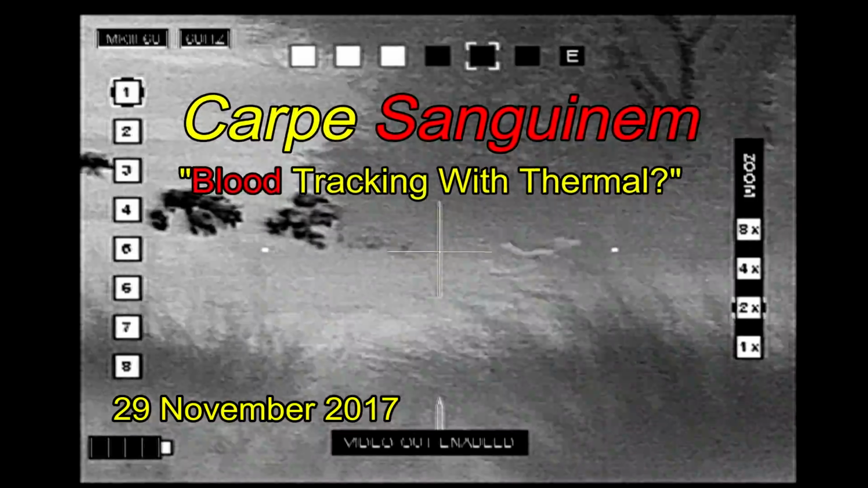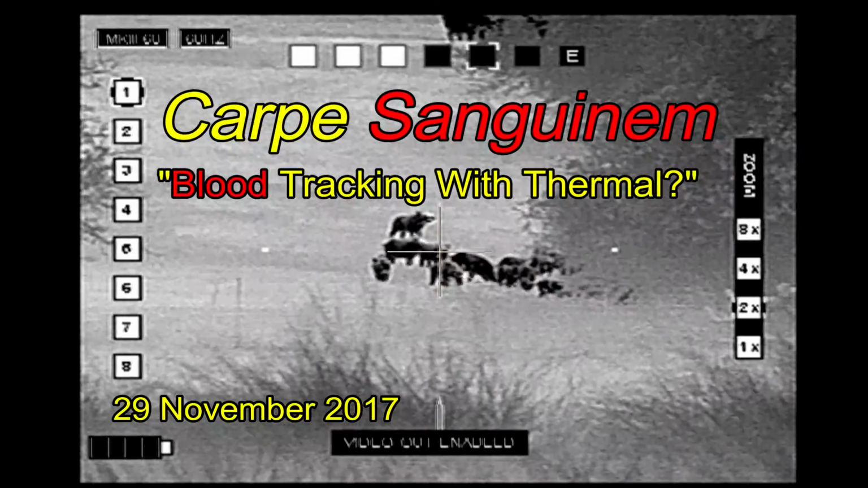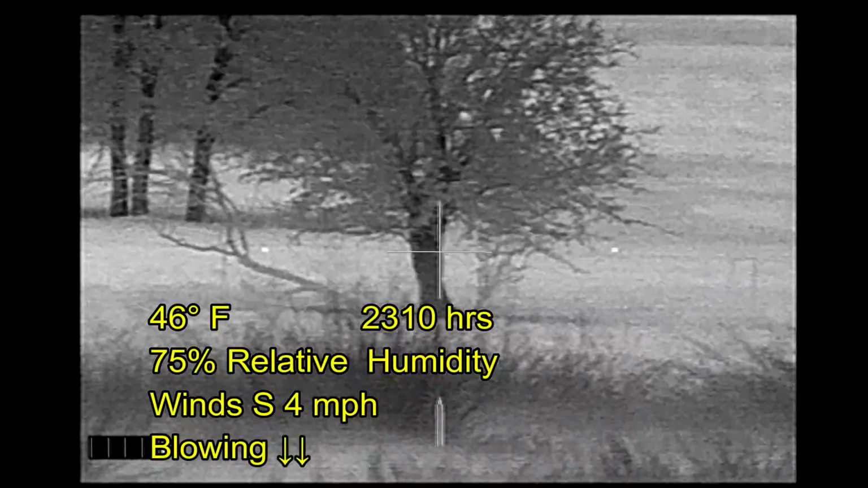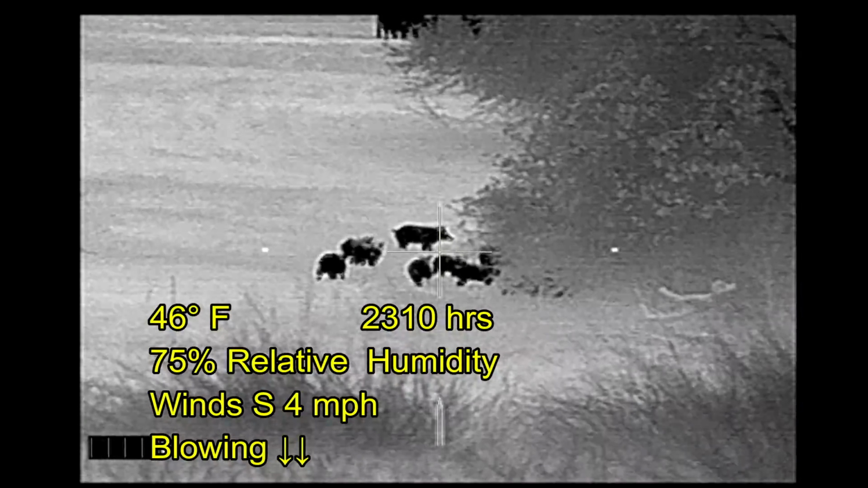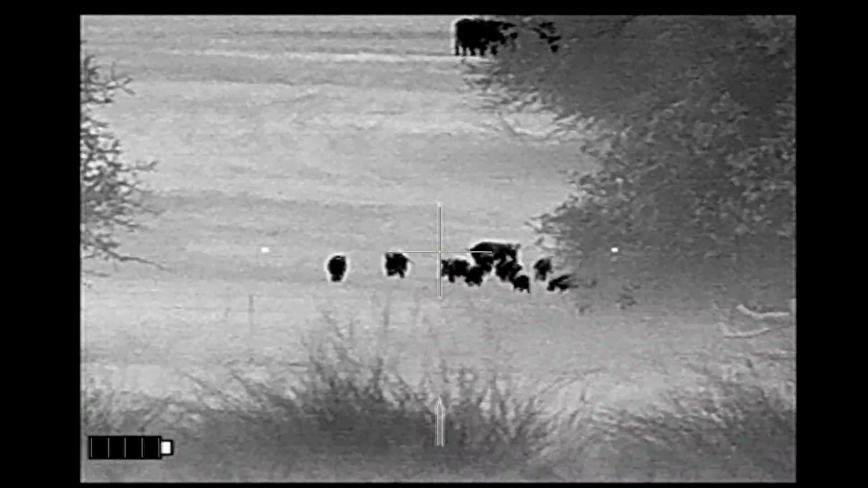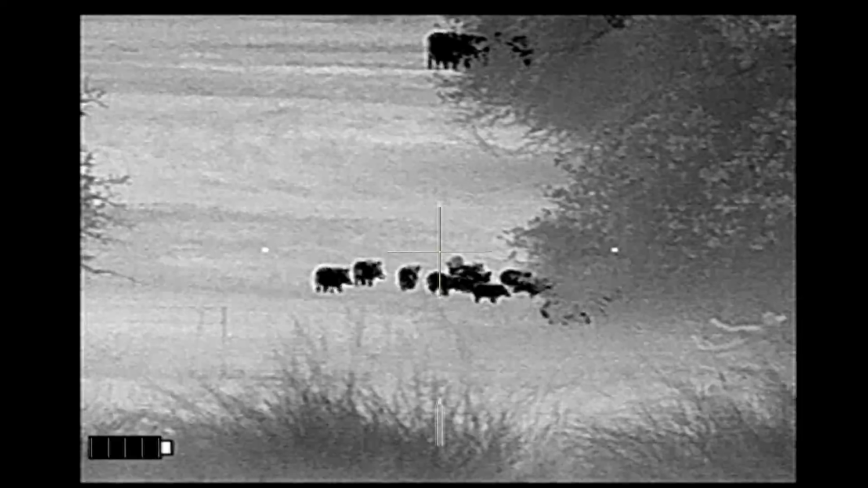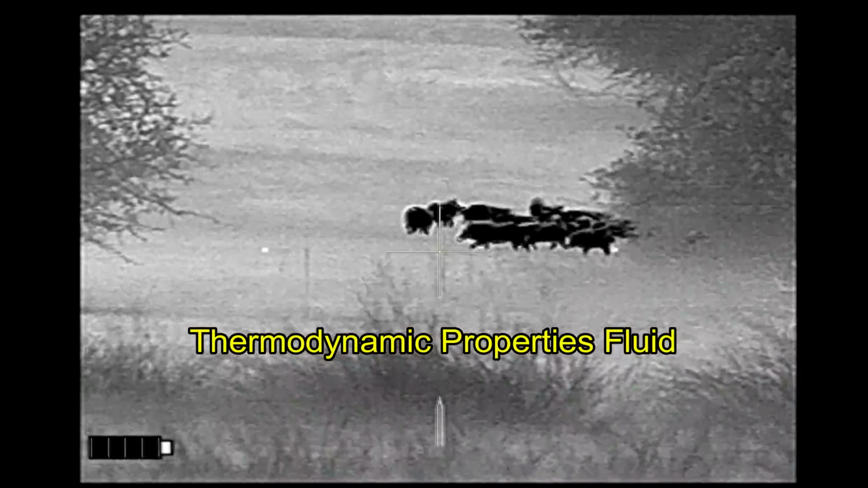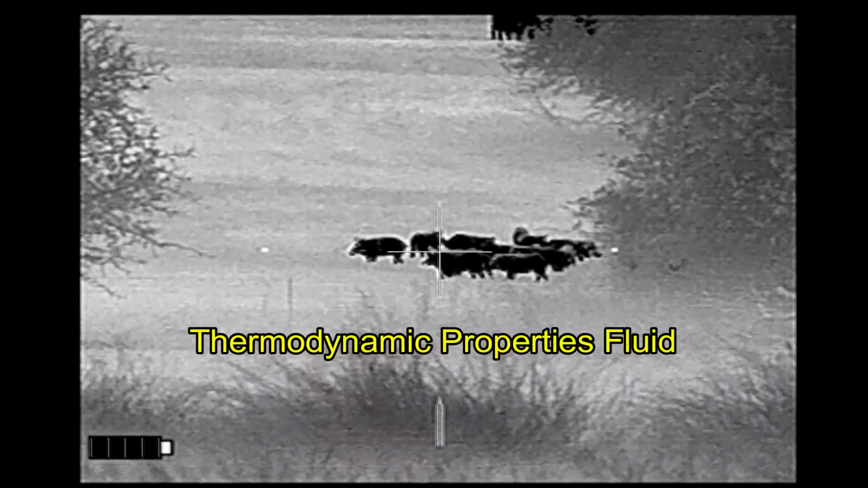Carpe sanguinum. I've discussed this before, but this is a topic that keeps coming up over and over again online, and so I thought I'd bring it up again as I have some more information. People think that using thermal to do blood tracking is a good idea, and it makes sense from the perspective that blood does have thermal properties, but the thermal properties of fluids are actually kind of problematic.